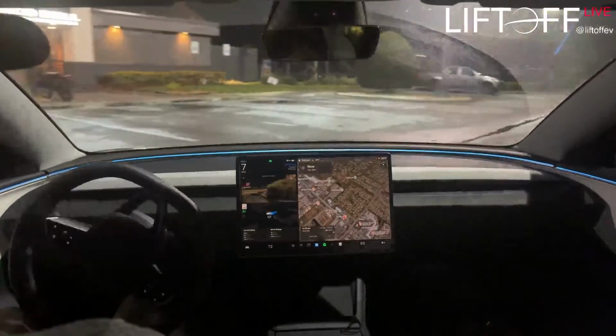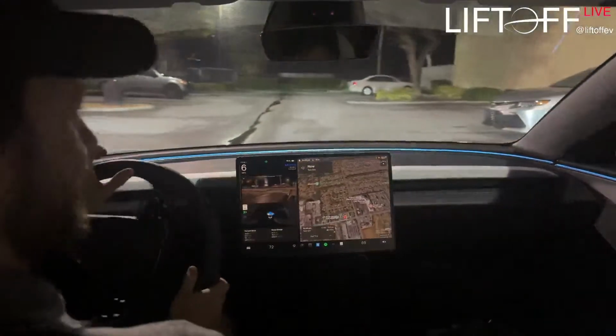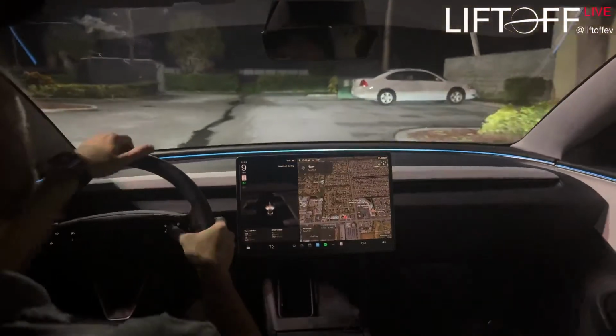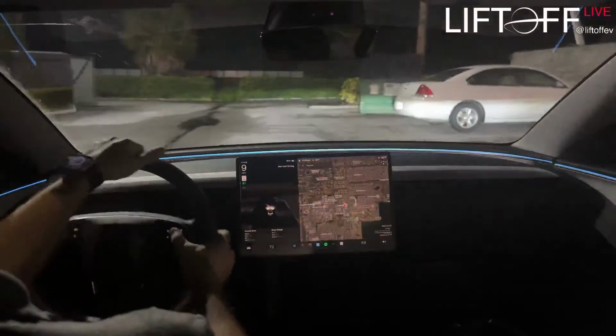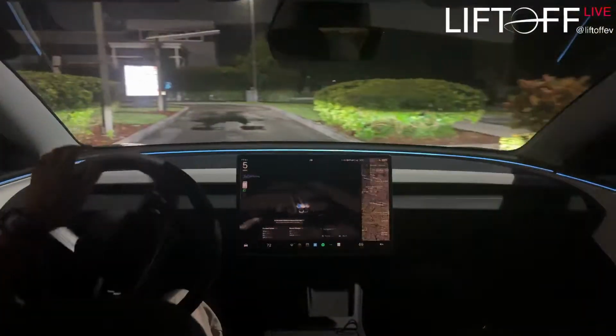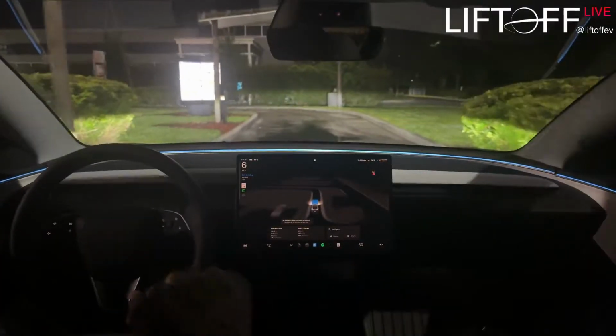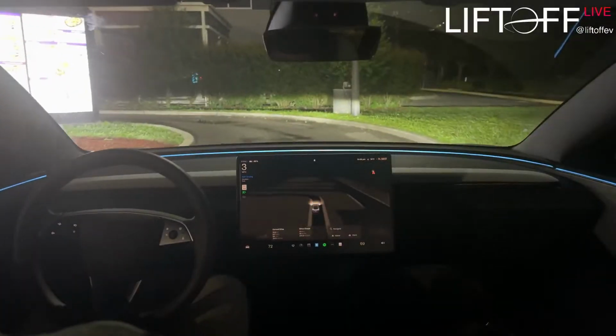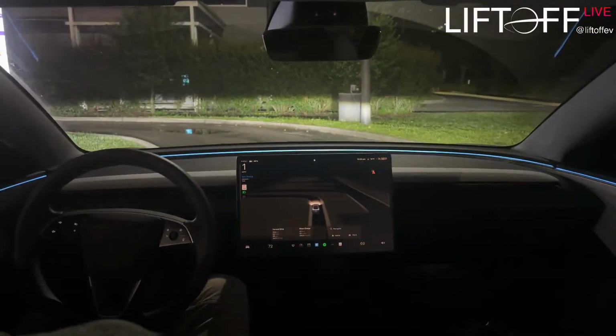All right, we are here at the Taco Bell. I'm guessing I have to actually drive it into the drive-thru though, right? It doesn't really have a drive-thru mode. All right, there's somebody behind me. Hopefully I don't annoy them with my little stunt here. Okay, we're in the drive-thru. Full Self-Driving is enabled. Let's see if it stops here. It does. It's stopping.